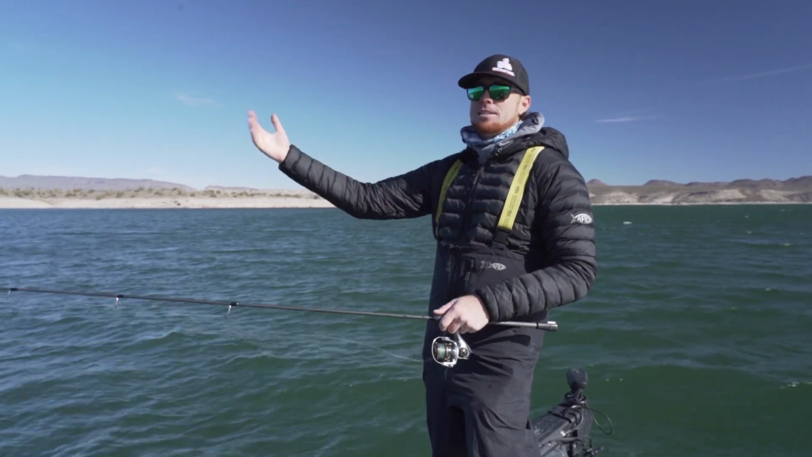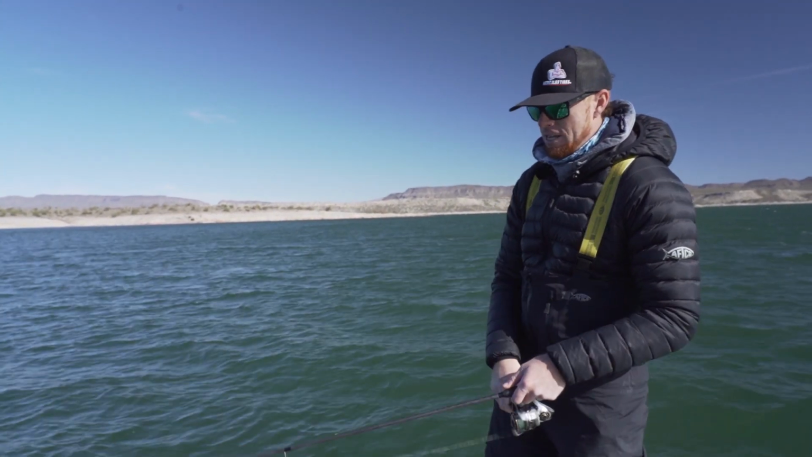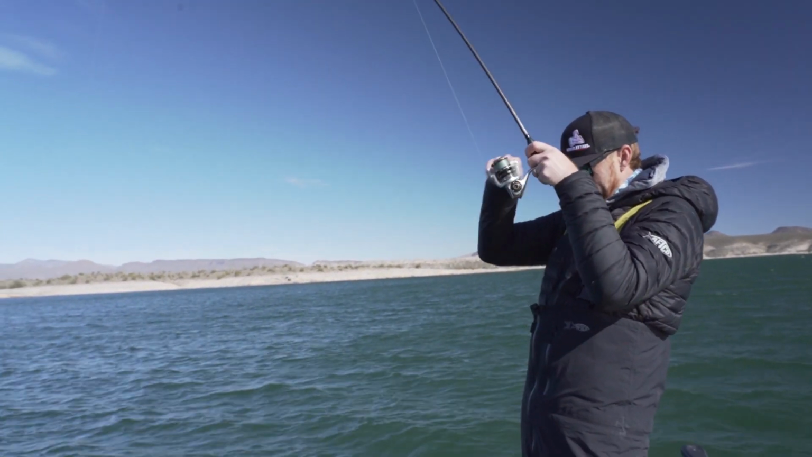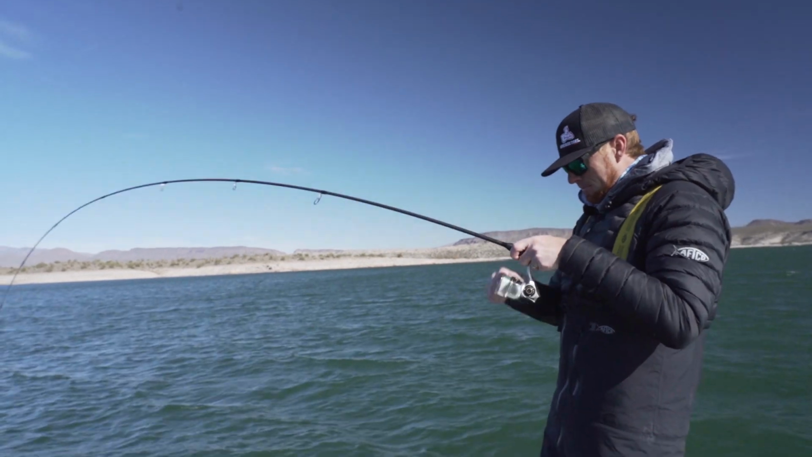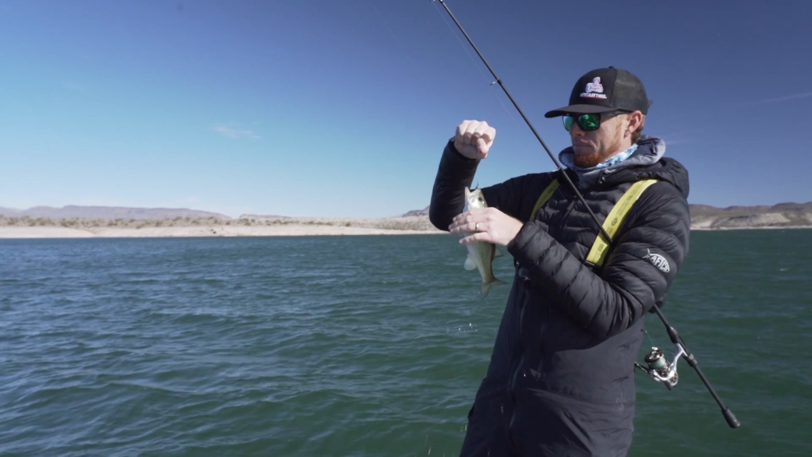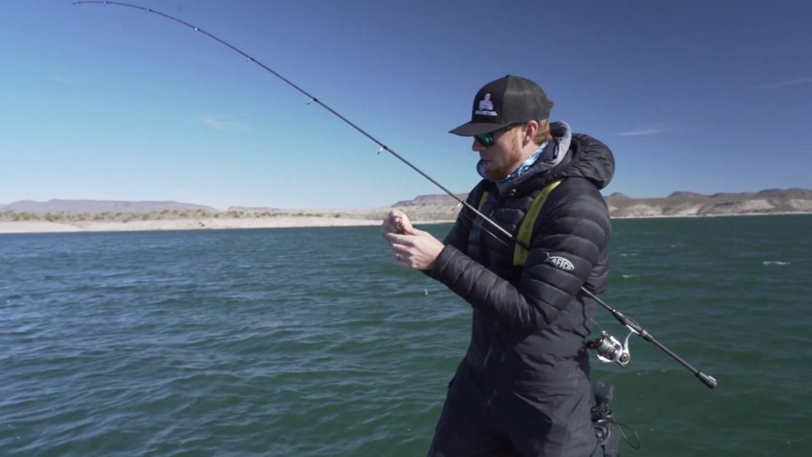If I set it, you could see something 80 or even 90 feet out, but it's not going to be as crystal clear as it is at 70. So I know if I'm seeing something, we are on a big school of fish here. I know if I'm seeing something out at 70 feet, I can cast to it, and we're still far enough away that I'm not spooking the fish.